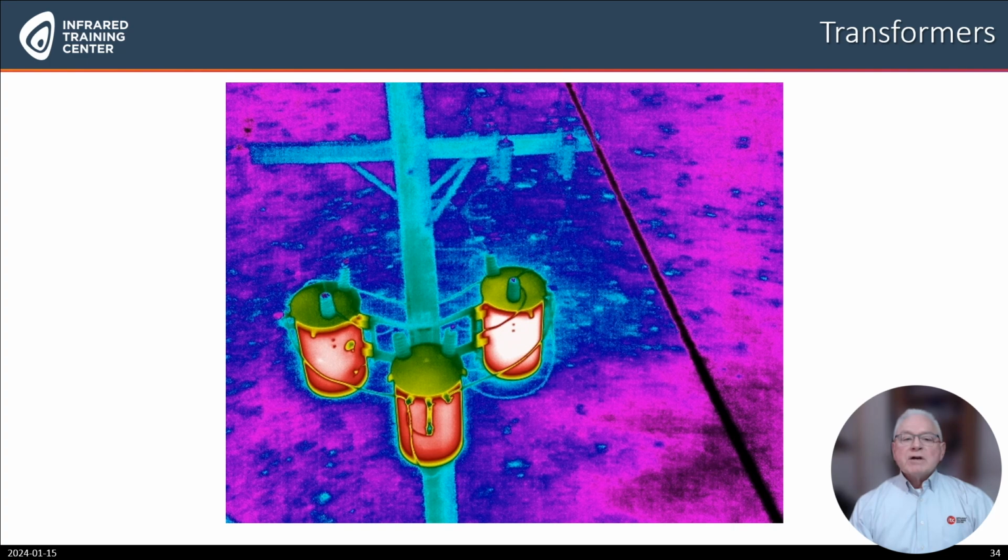This is an image of pole-mounted transformers. Note, there is a thermal anomaly at the transformer on the right side of the pole. The utility will have the background knowledge and experience to determine if this is a challenge or not.